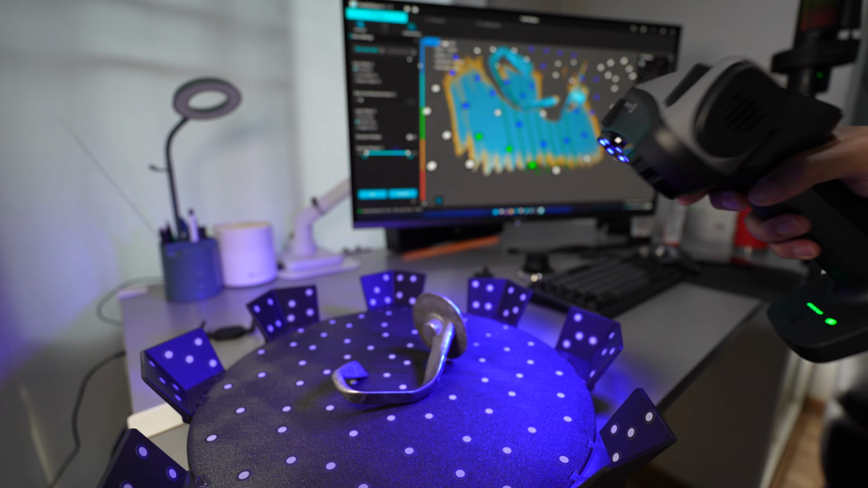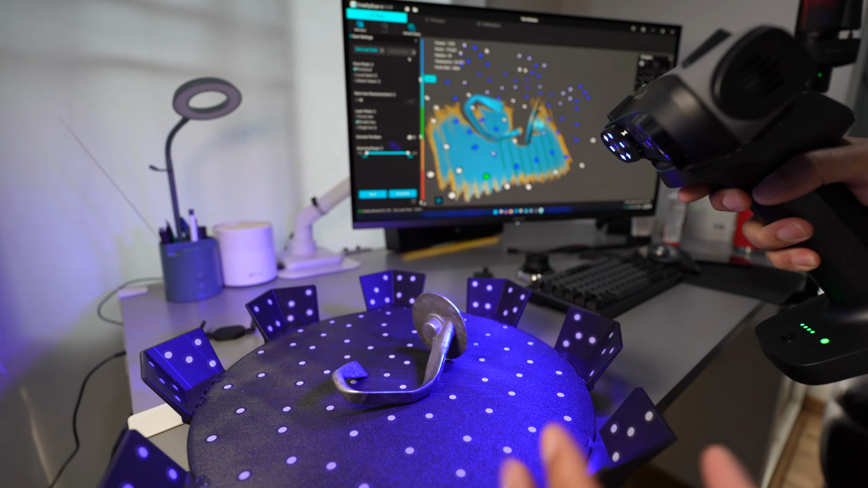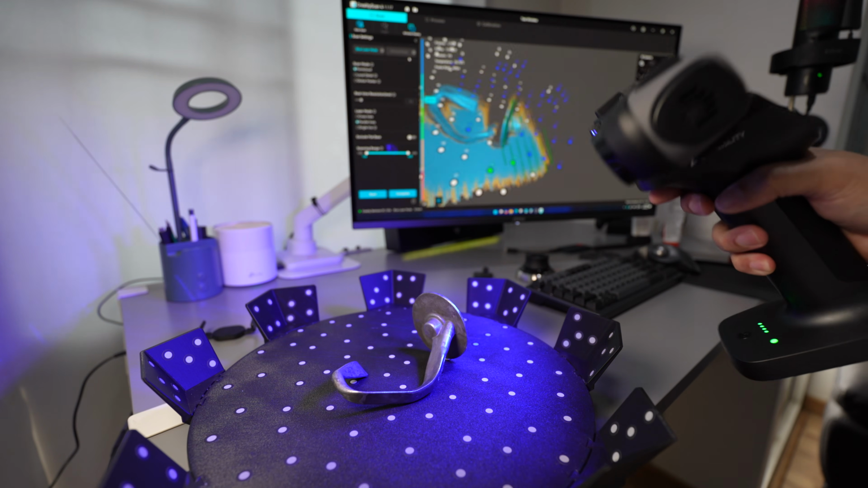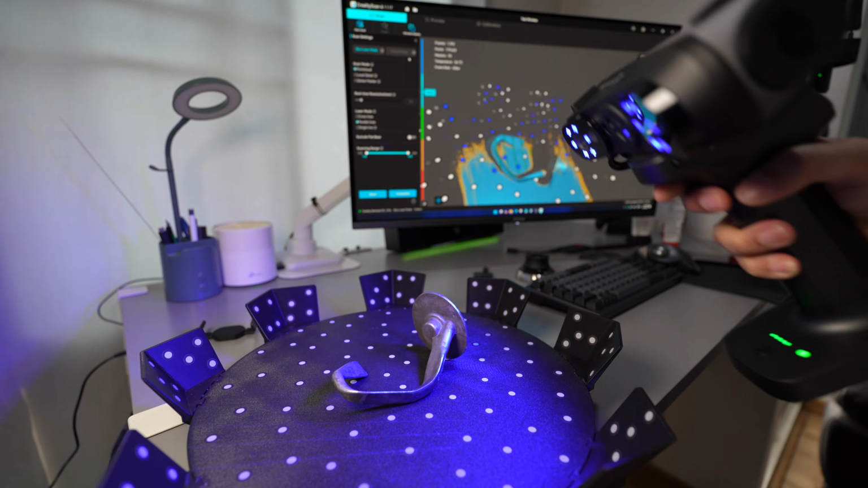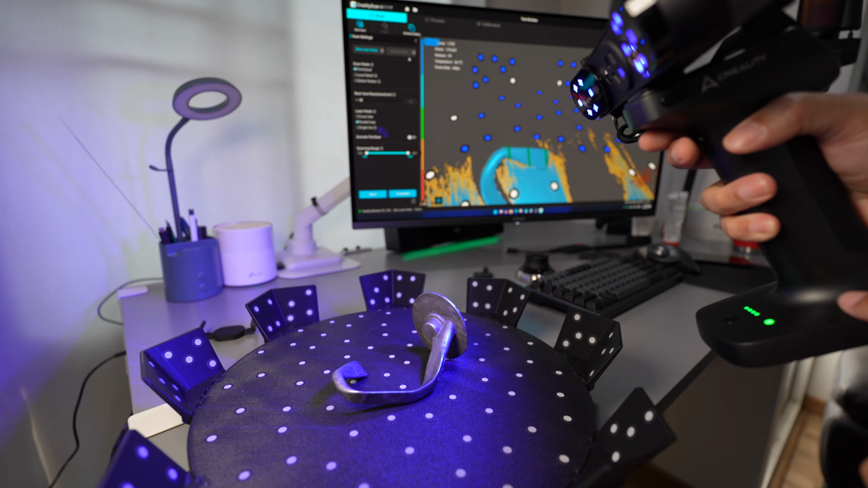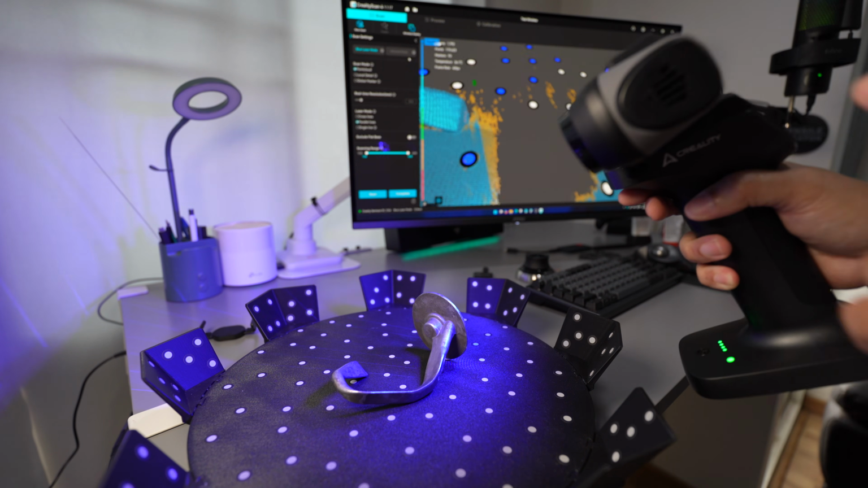But when you scan without the screen casting, and you look at your PC monitor, there is not going to be any lagging. So it will be very convenient because you don't have to use the cables and the power supply.